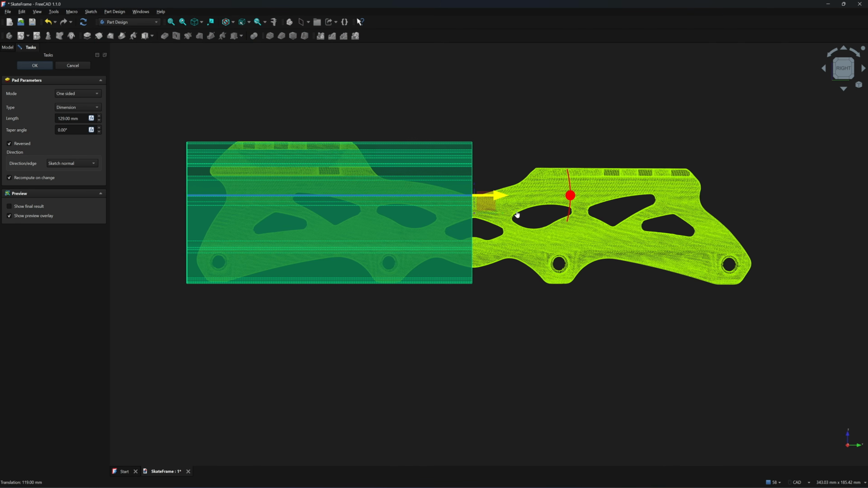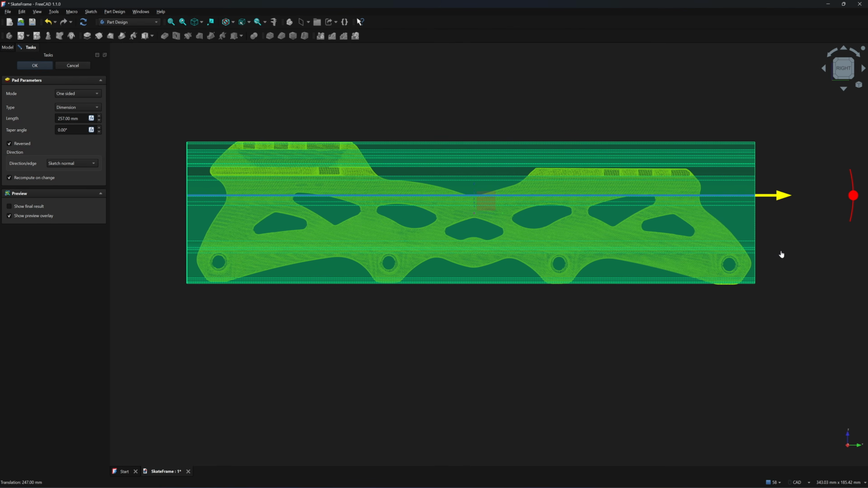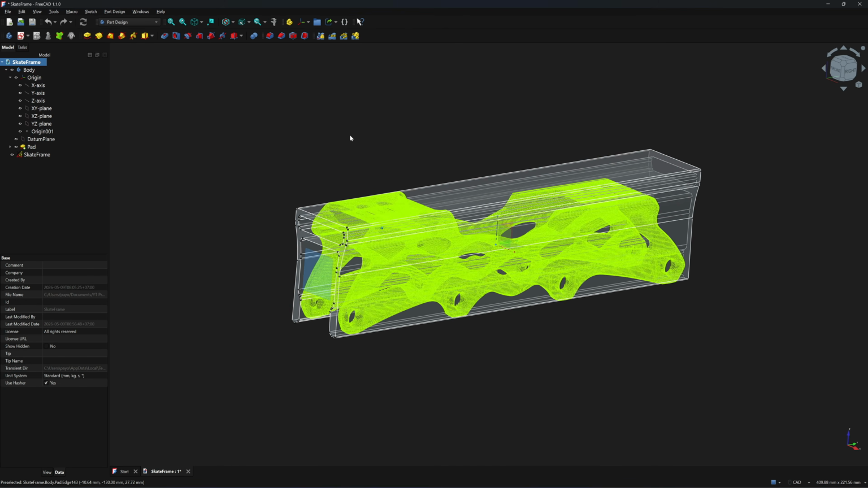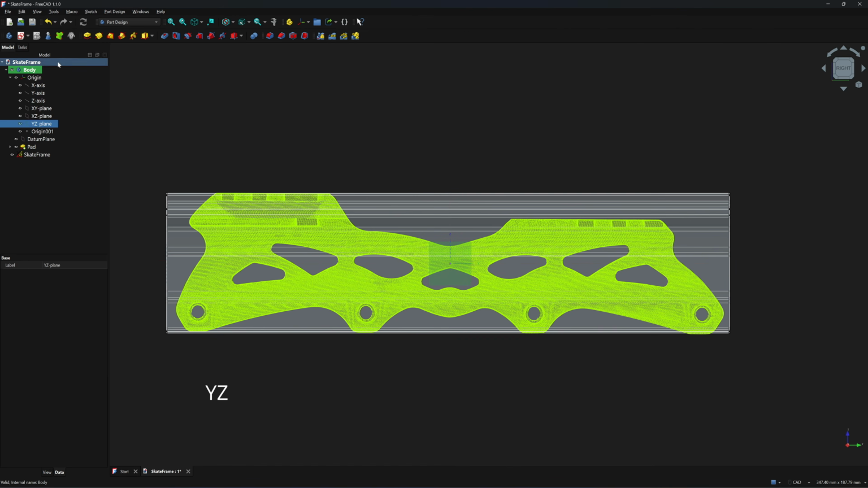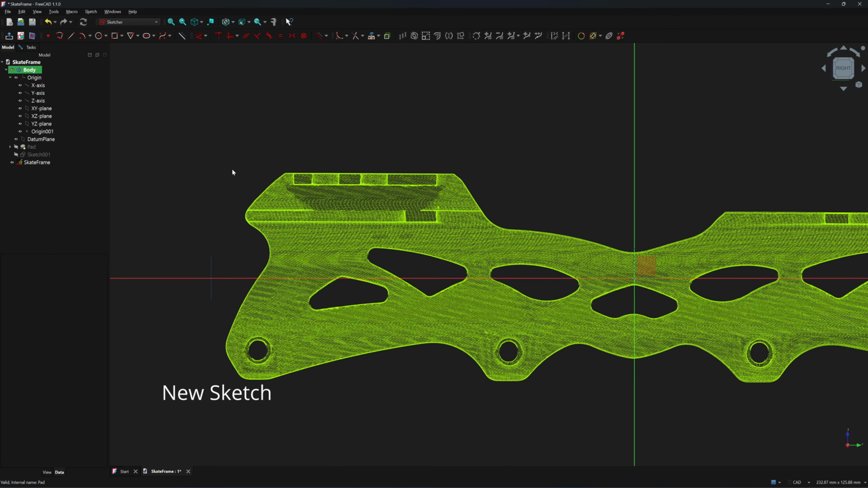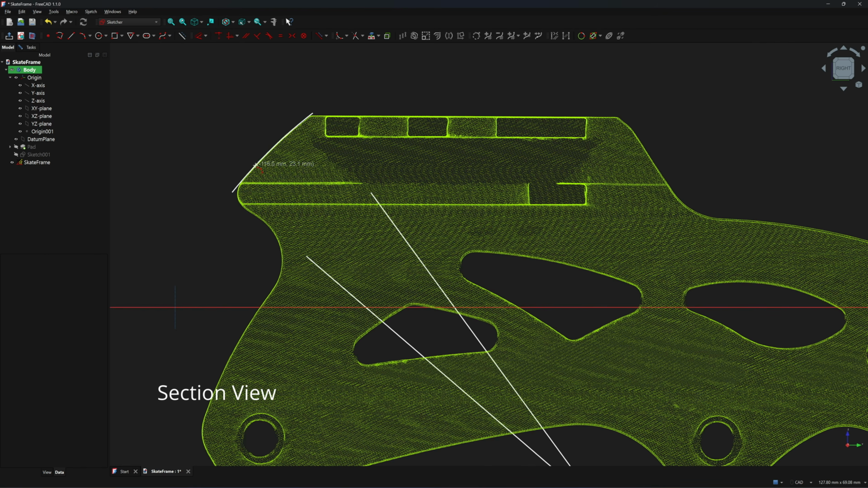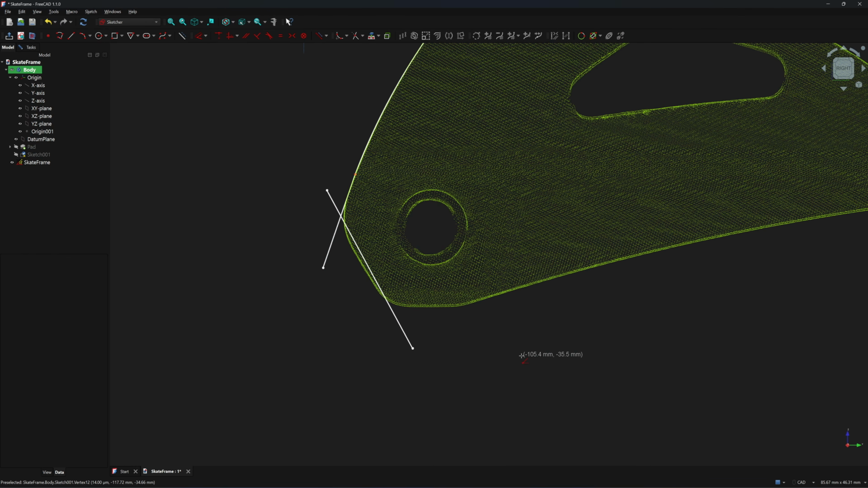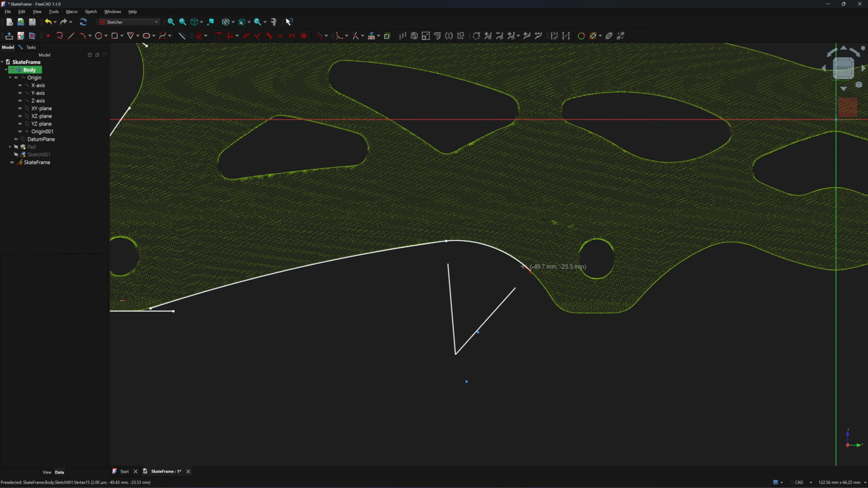When you have a perfectly closed loop sketch, FreeCAD will allow you to extrude it using the pad command. Click on the part name and set its transparency to 50%. Next, we will create 5 closed loop sketch profiles on the YZ plane, which will be used for extrude cuts.